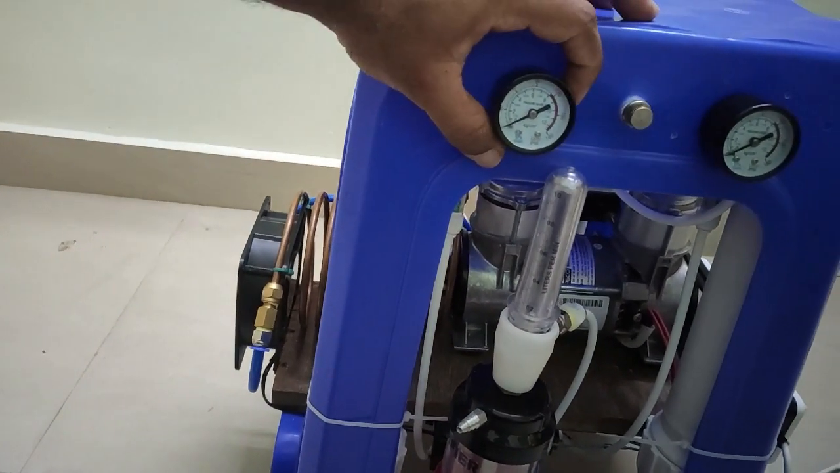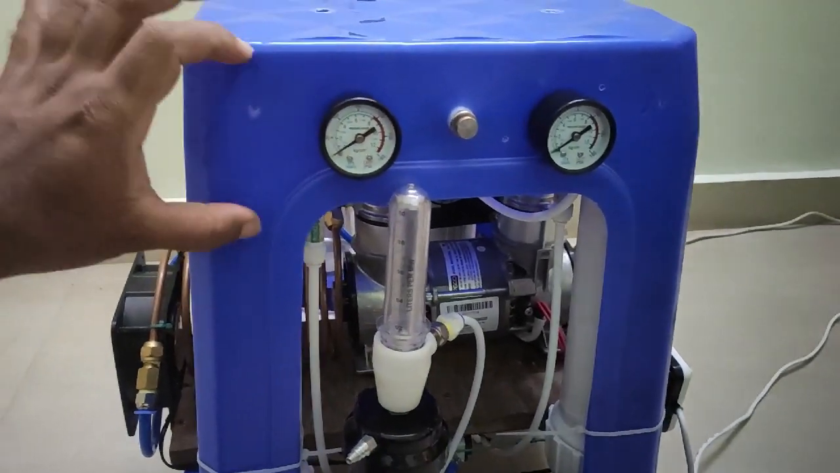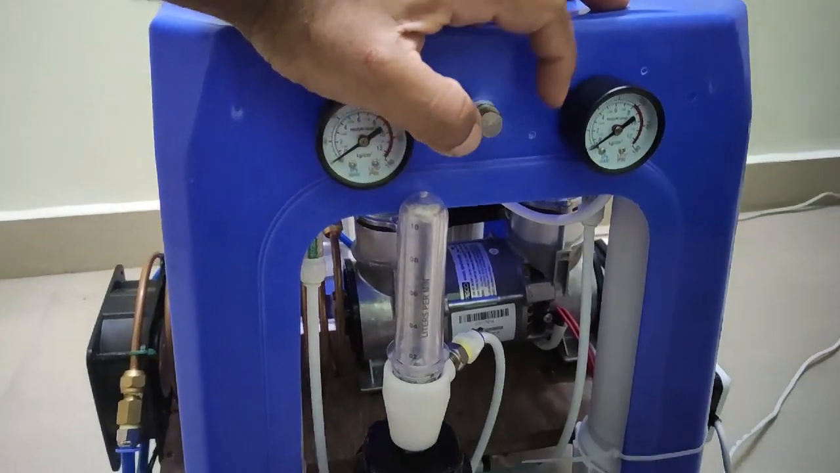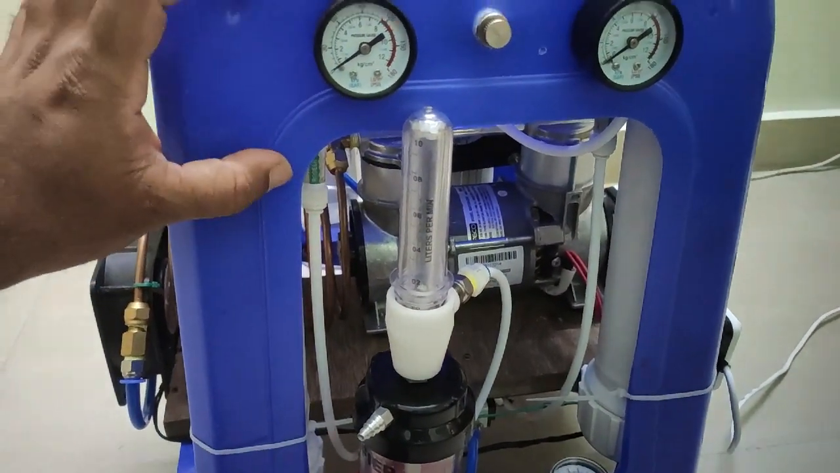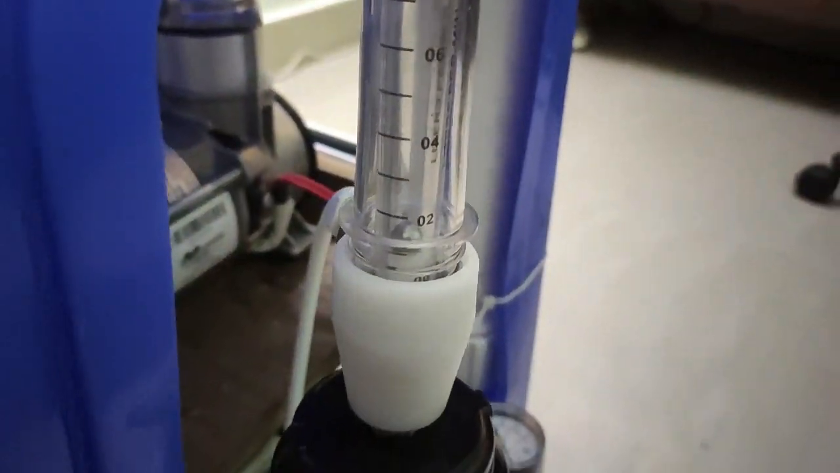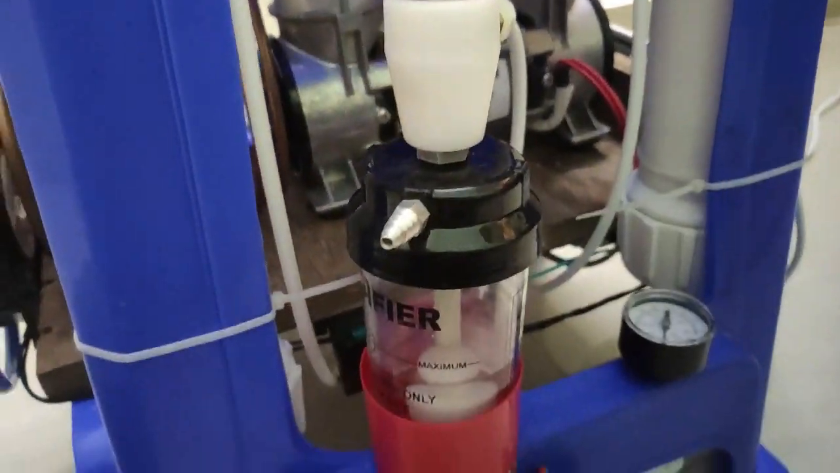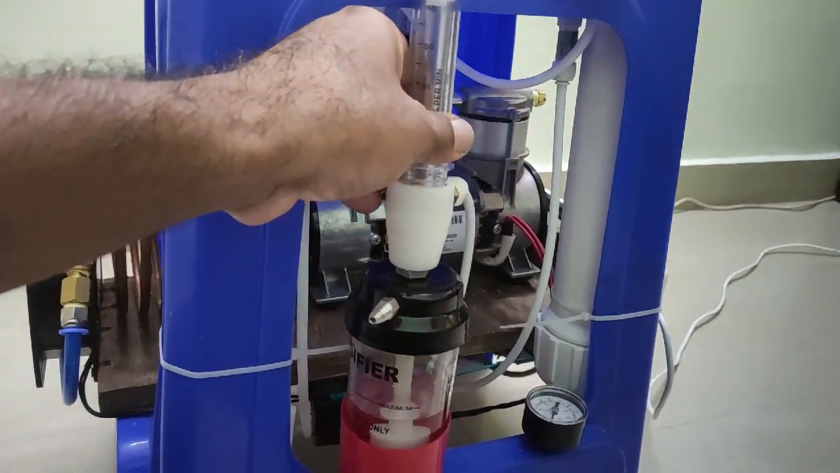This is a pressure gauge. I made it smaller and placed it in this part. And this is a balancer, which helps during the discharge cycle. It helps balance the oxygen between chamber 1 and chamber 2. Both the zeolite chambers are placed one on either side, and I have placed the humidifier bottle here with the flow meter.